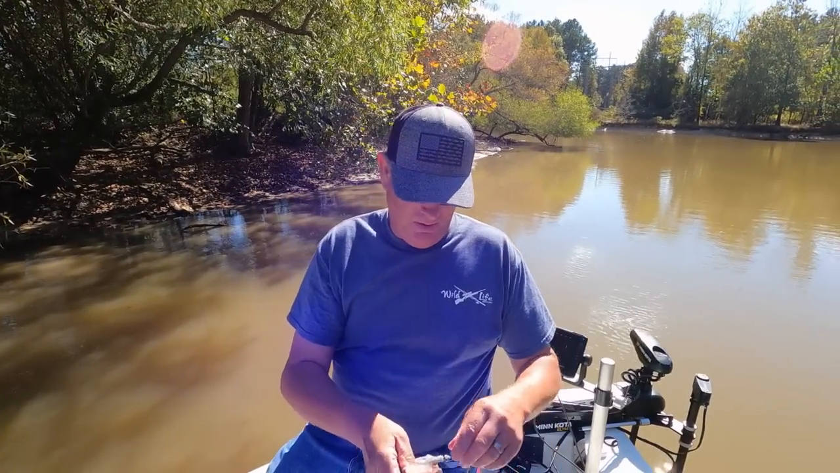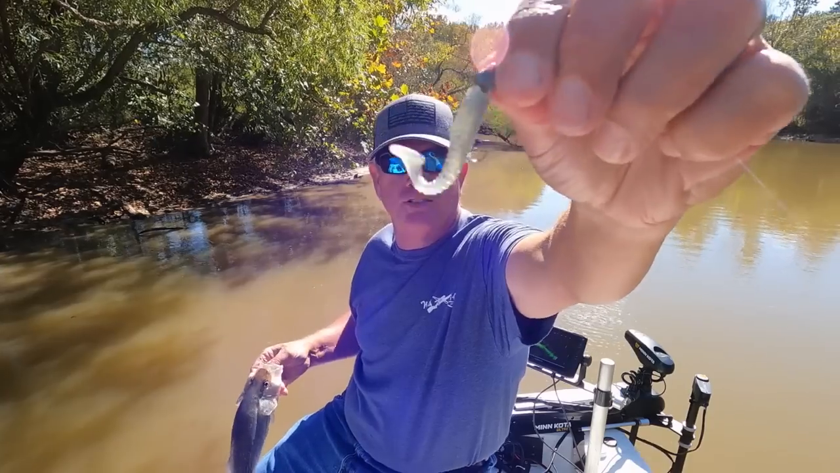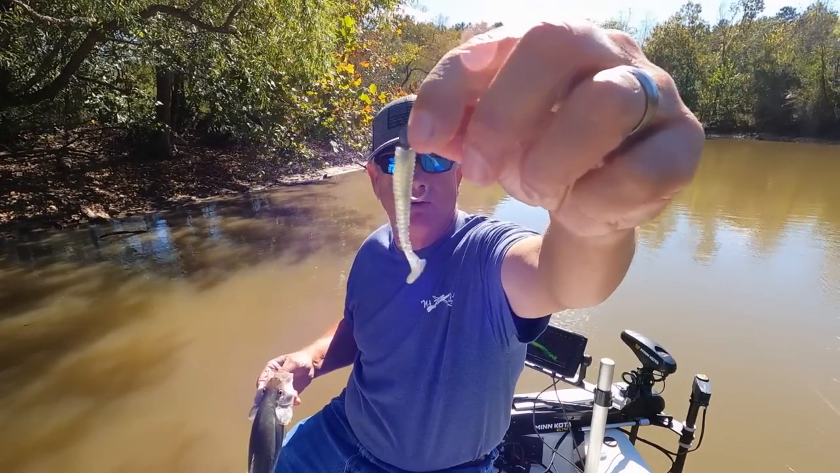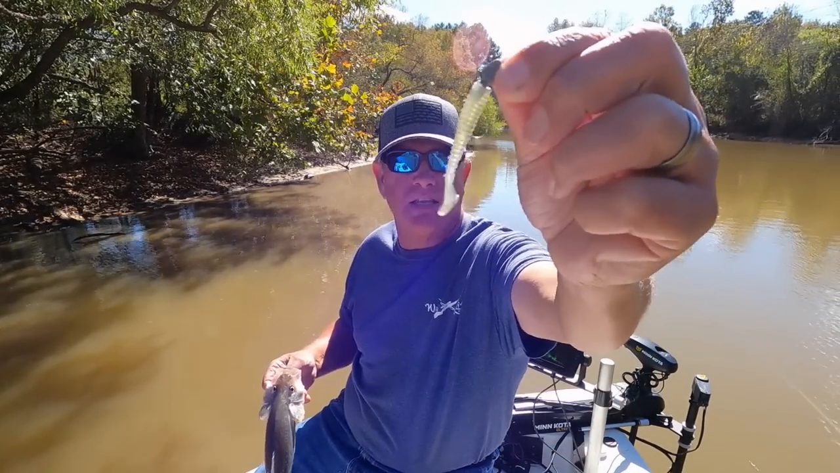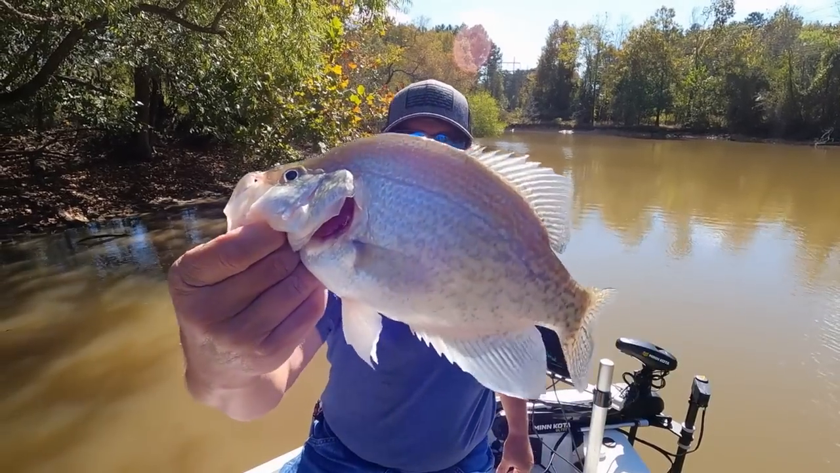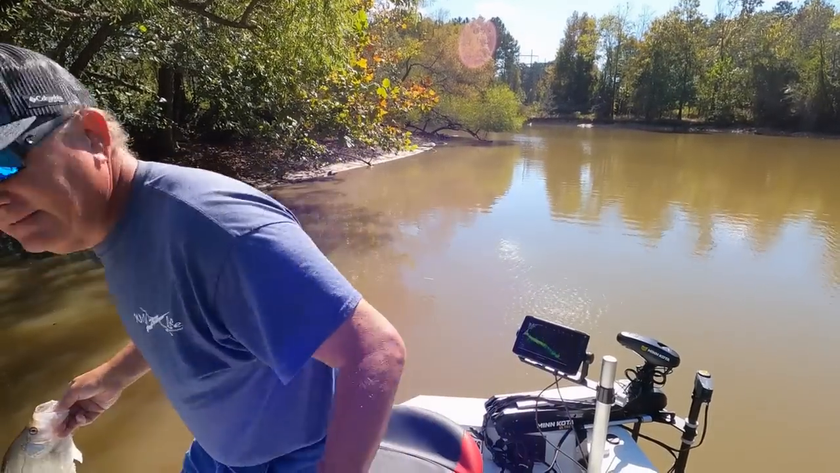I'm gonna show y'all how I'm doing this. Caught him on the Virginia shad Chaos bait. Hey, that thing is doing it today, baby. Chaos and the Virginia shad, they cannot stand that paddle tail. It looks just like a shad swimming by, and boom! That's what you got right there, baby. Ooh wee!